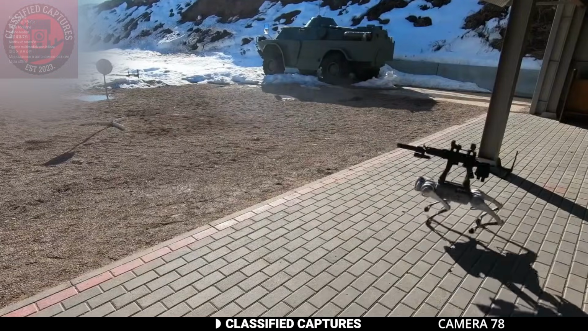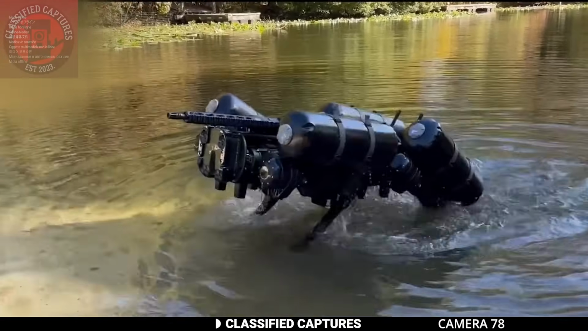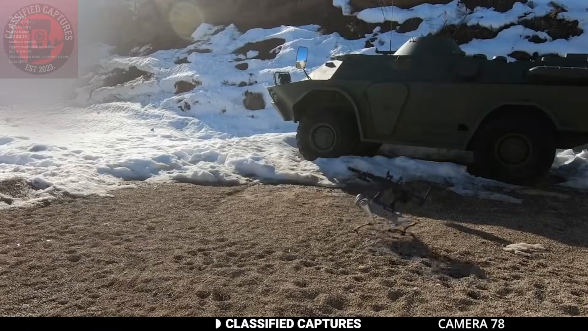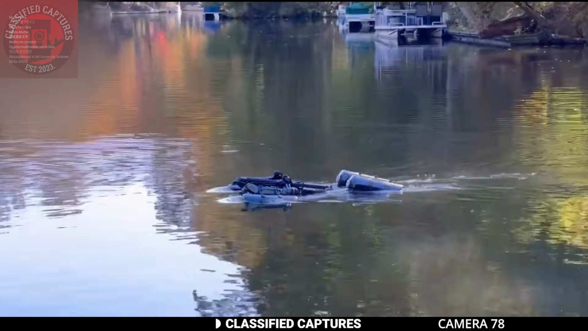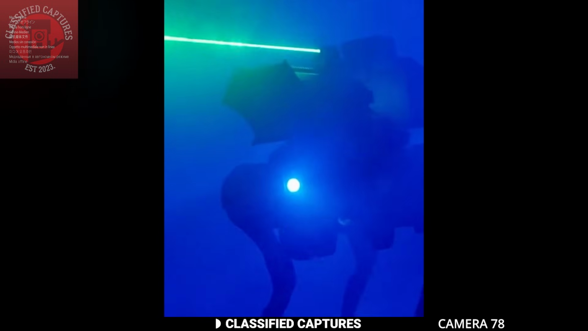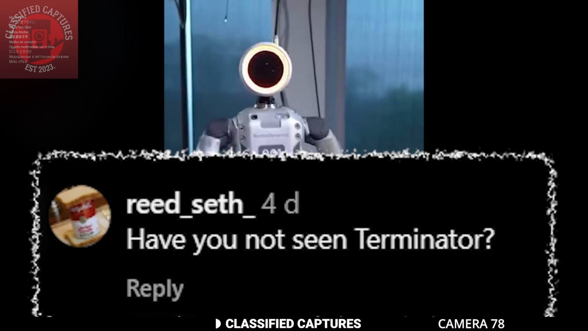There are robotic dogs designed for battlefields, capable of swimming, carrying weapons, and performing tactical maneuvers. Now, imagine combining these robots, the speed and agility of Black Panther 2.0, with the weaponry of battle-designed robot dogs. Humans would not stand a chance. Just look at this. The potential power of robots in the future feels unstoppable. Are we prepared for what's coming? Many in the community don't think so. In fact, look at this comment. He's not wrong, is he?